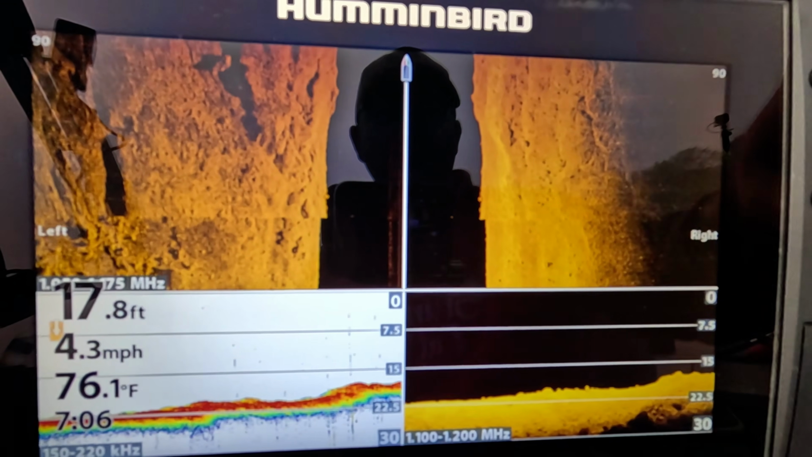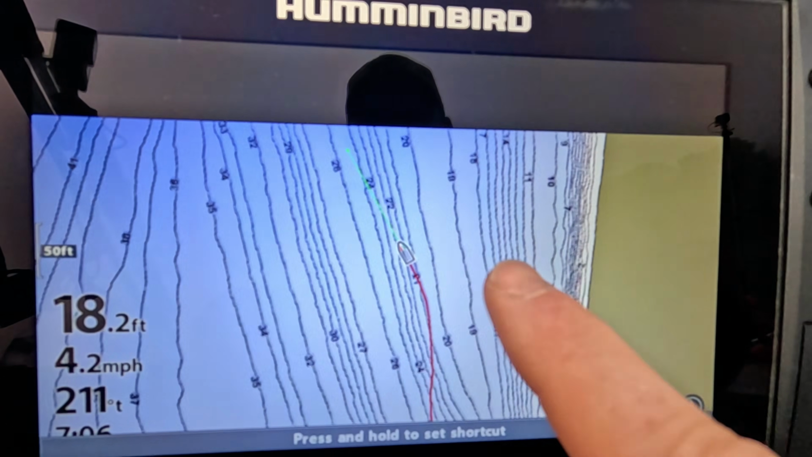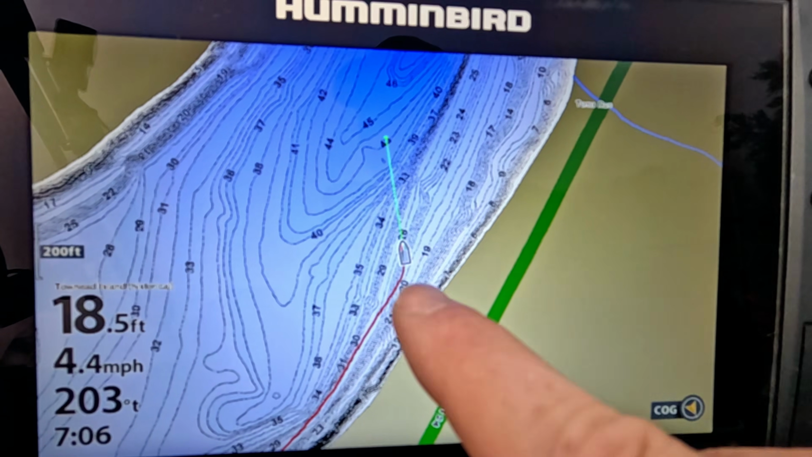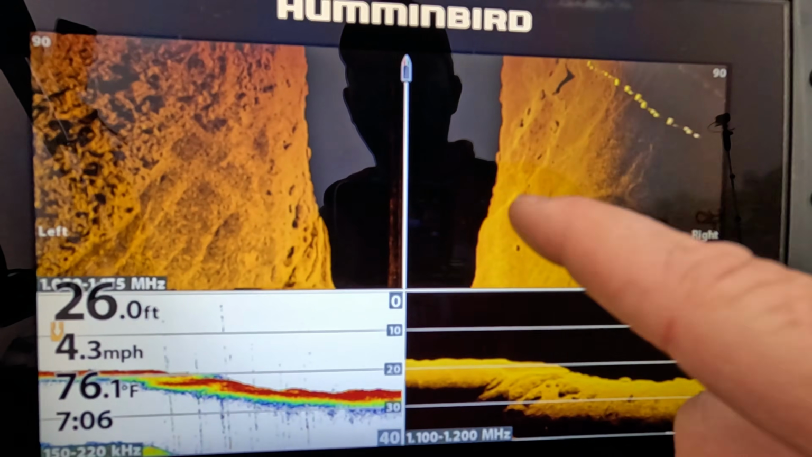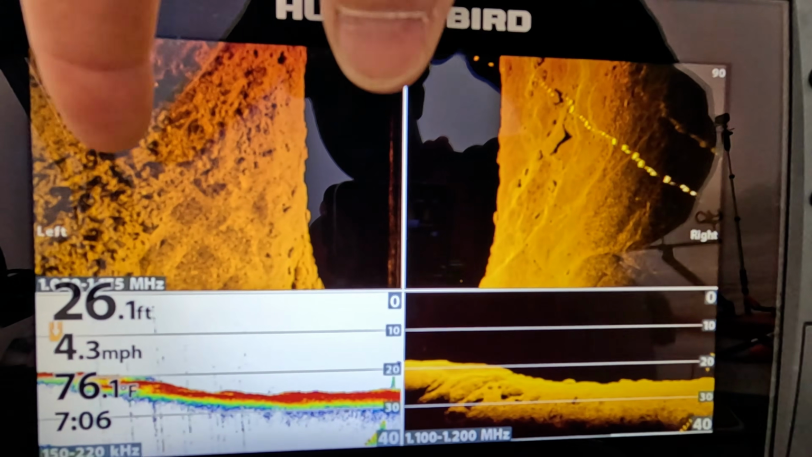Now I'm going to try to follow this. This is kind of where it starts to go out. The deeper water kind of goes off this bank and out into the middle of the river. So I'm going to follow this ledge. Yeah, that's nice. Look at all that. This is washed off bedrock right here. You can just tell how hard it is. And we got some rock right here on the edge.